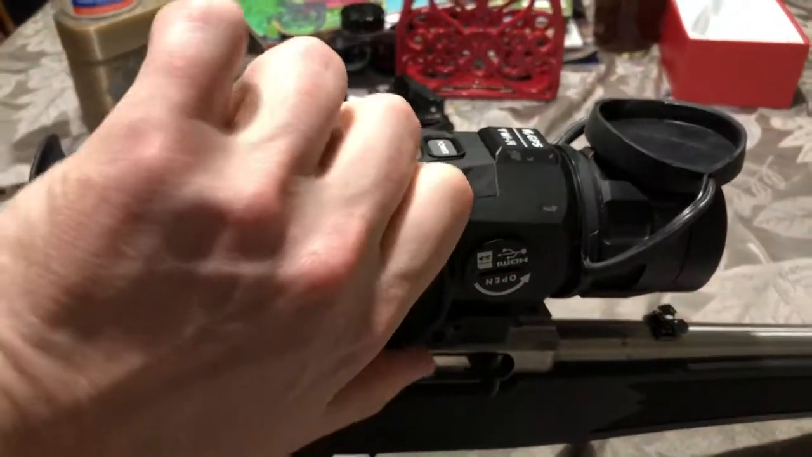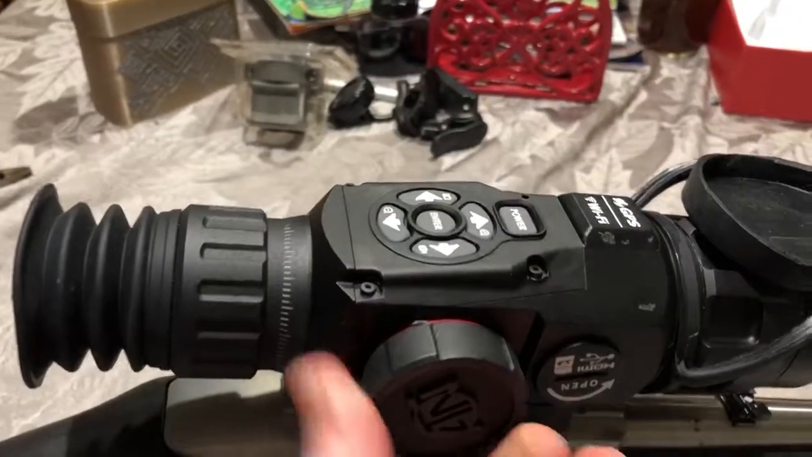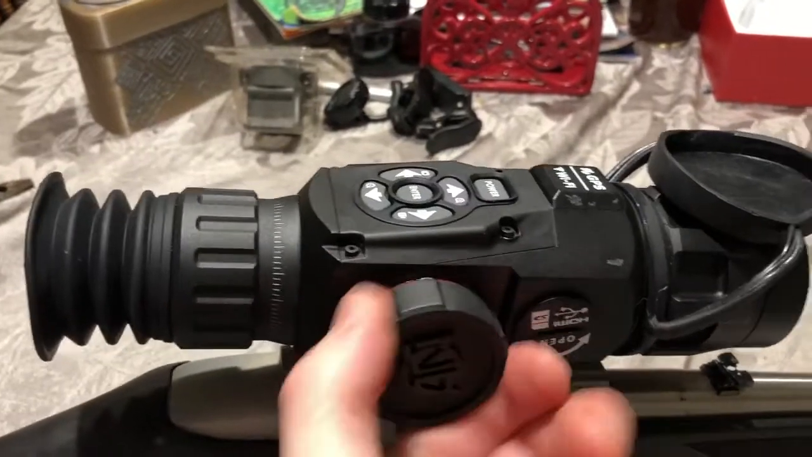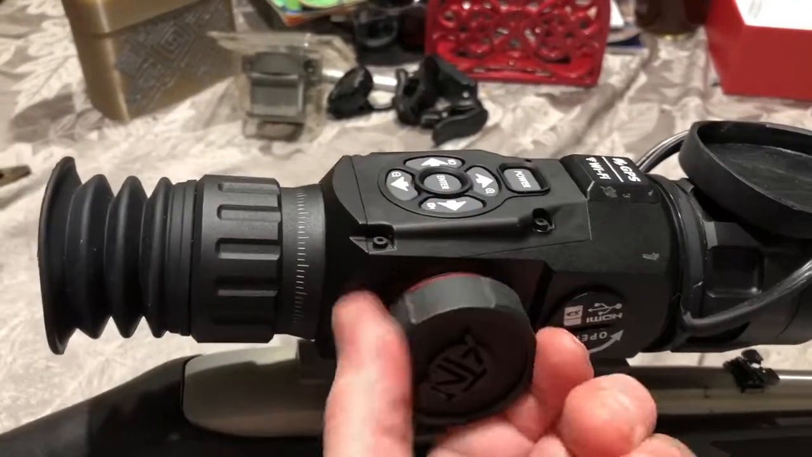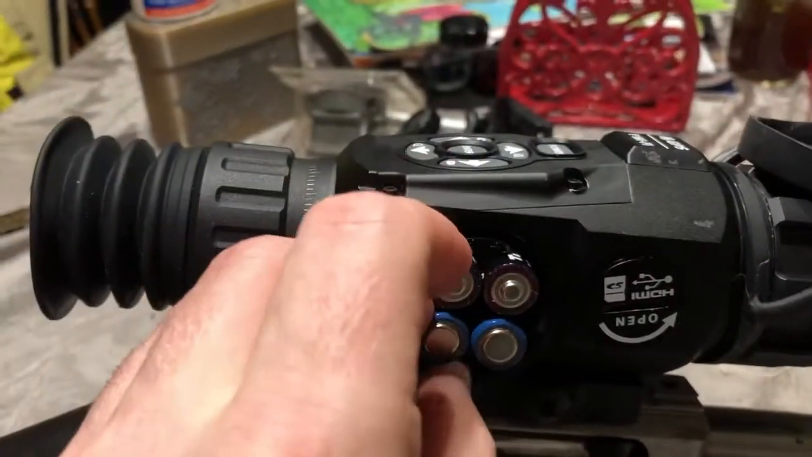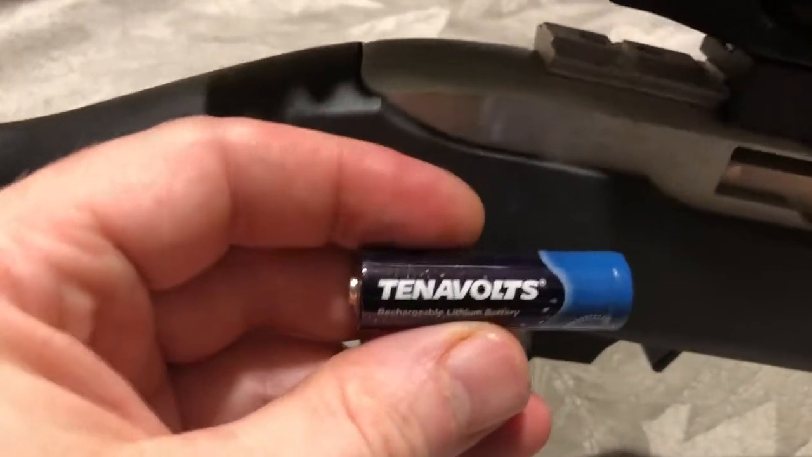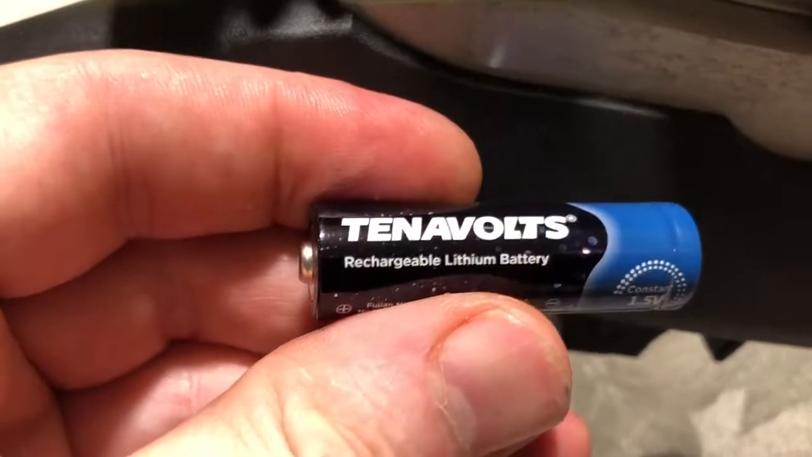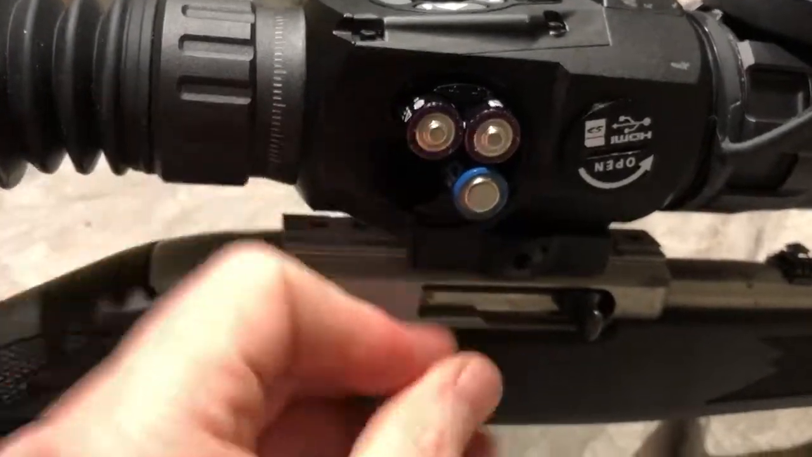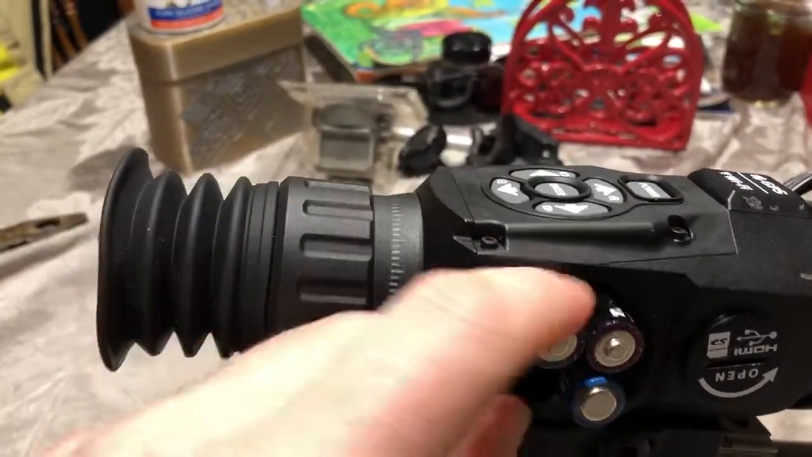I did try, even though it's not recommended, some nickel metal hydride batteries because we have lots of those because of our hobbies here, and they don't work. They do power the unit and work just fine for powering it, but it shows a consistently low battery. So I invested in some lithium batteries. I got these off of Amazon. They're about 30 bucks, including the charger. This is a very easy way to maintain the 1.5 volts that the system is expecting. We'll go ahead and take out all 4 of those batteries and put them back in.